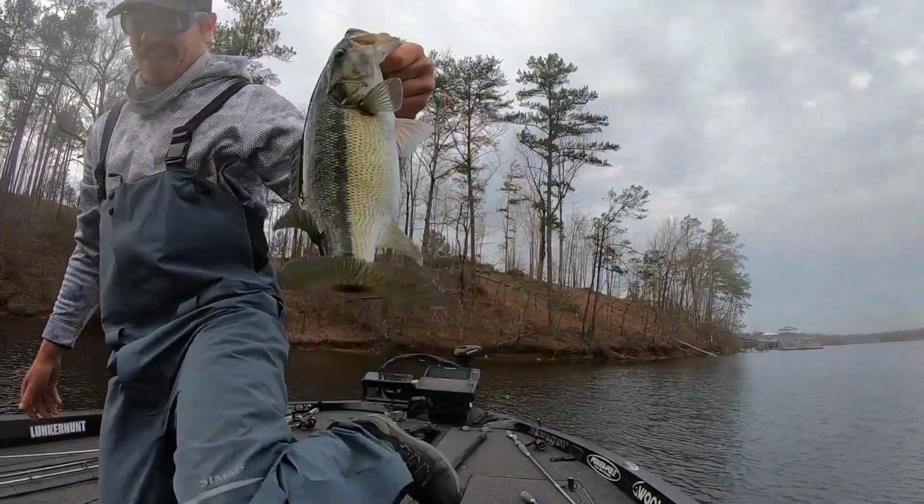Five fish, baby. And that was basically my day, and that was what scared me about the rest of this tournament. As soon as I left that pocket, in fact, before I even left that pocket, the bait had already left, which I found was very interesting. When I pulled in, I scanned anywhere in that pocket, and there was bait all over the screen. By the time I caught my 5th fish, I could barely see any bait.